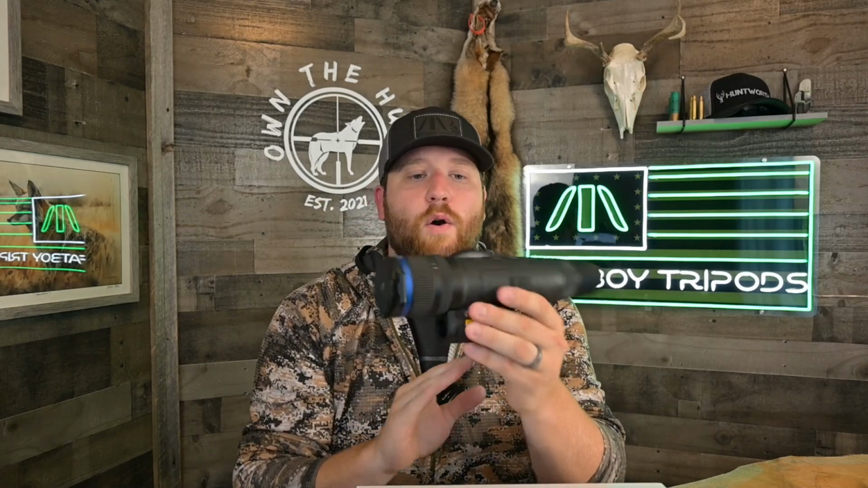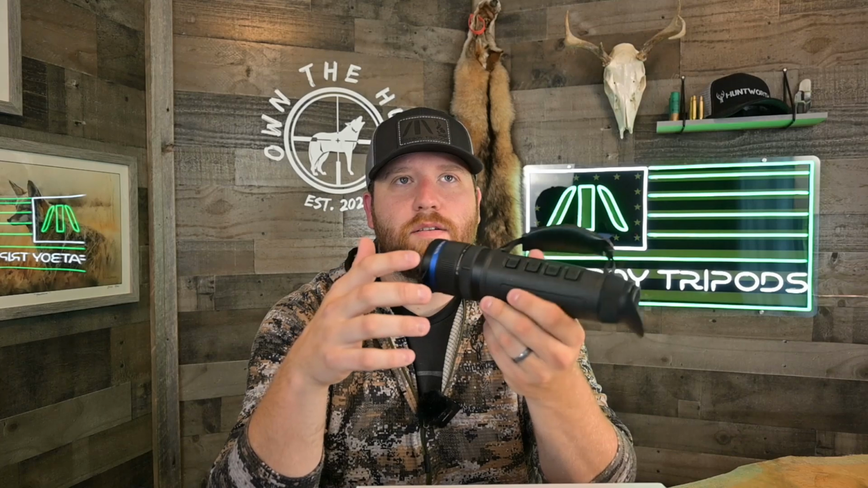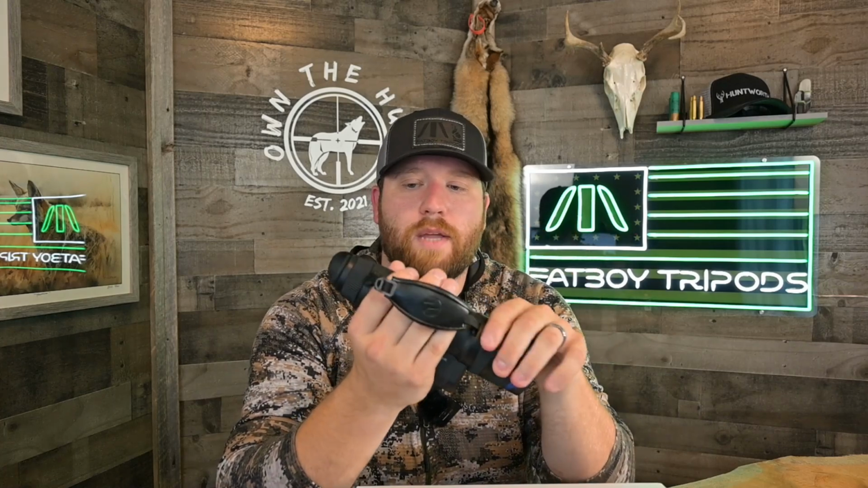So what are some things I really like about this product? One, I like the form factor. I really like what Pulsar did with the overall shape and design. It's a little on the long side, but it's okay. It makes for an easy-to-reach focus ring and magnification ring, so I'm cool with that. It's not very heavy, but it is a little on the heavy side. It's very comparable to my AGM Sidewinder in weight, so not a big problem there.